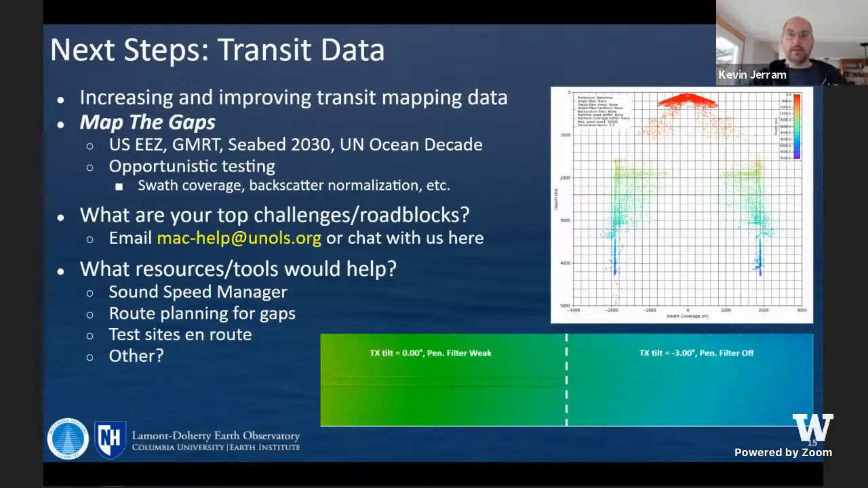In this case, in the swath coverage example, we figured out that some of the runtime parameters were not set, or they were limiting the coverage unnecessarily. And for instance, here in the seabed artifact image down here, you can see that we were able to test some runtime parameters and fix a specific kind of acoustic penetration problem with just some transit data.